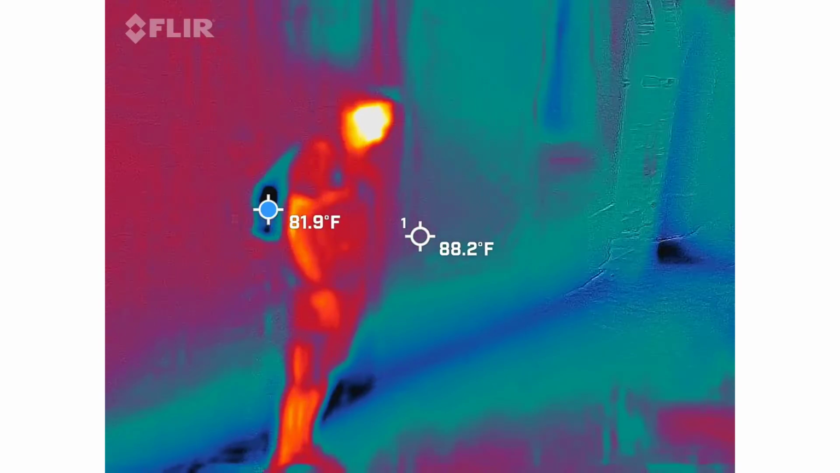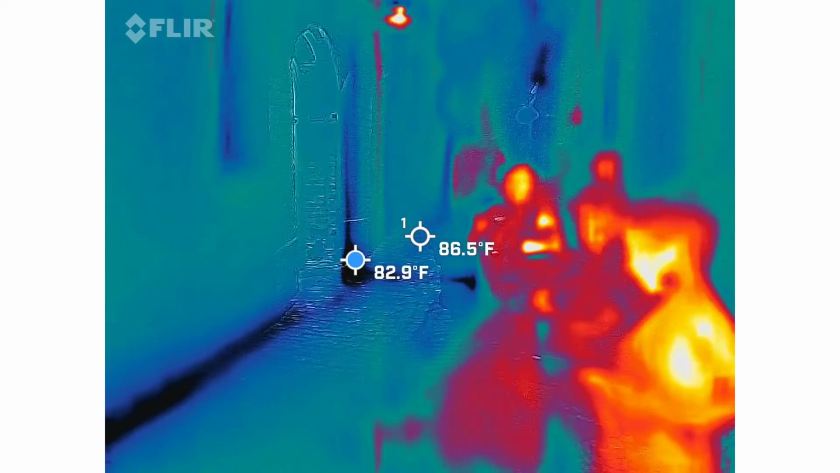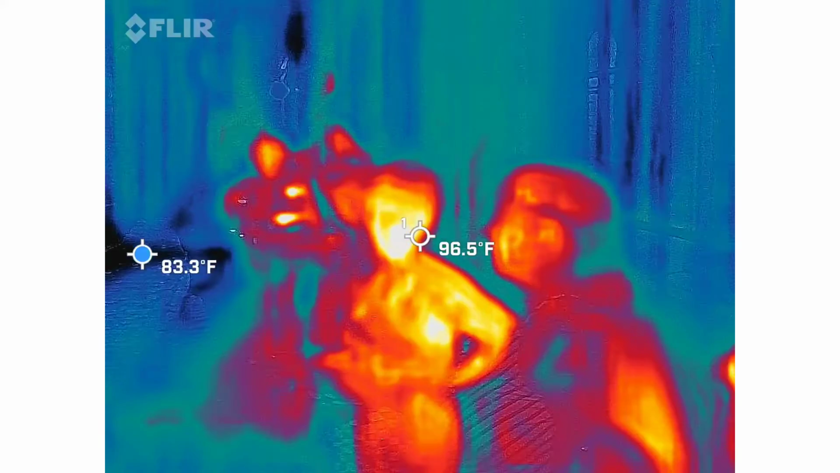But the weird thing about this is that when I say people lived here, I'm not talking like there were dozens of houses lining this whole block. I'm only talking like 2 to 6 people at a time.